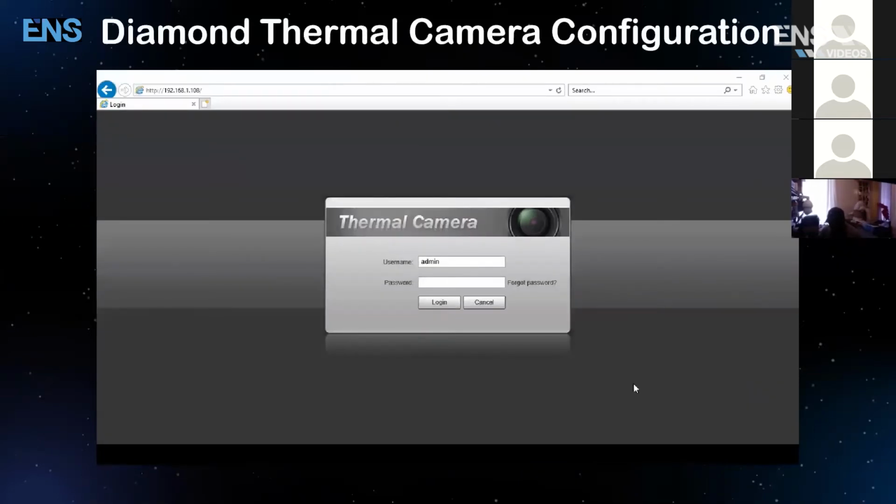Hi, welcome to the ENS tutorial to set up the human body temperature solution camera. As you can see here, when you first connect the camera, the default IP address is going to be 192.168.1.108. When you first log into the web interface, it's going to ask you to initialize the camera, meaning you're going to set up a password first. So in this example, I set up the password to be Q12345667.